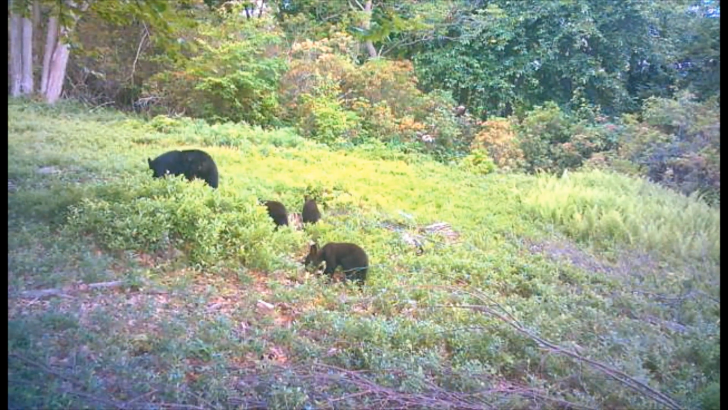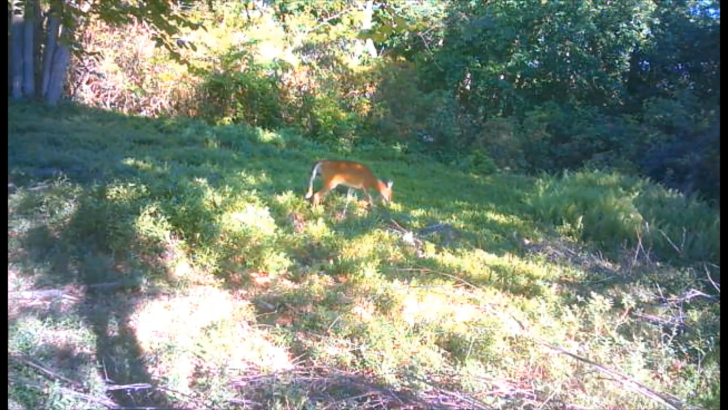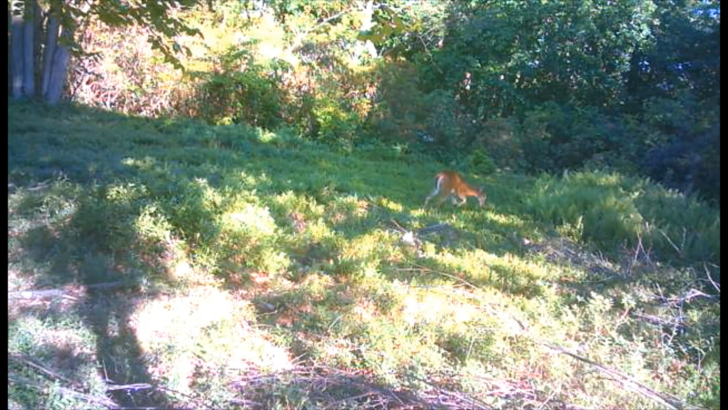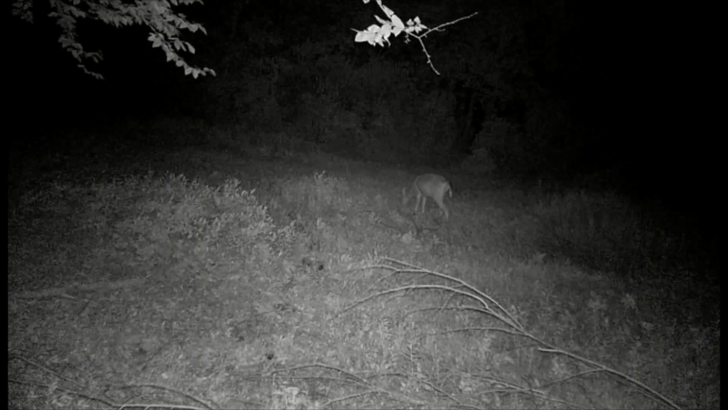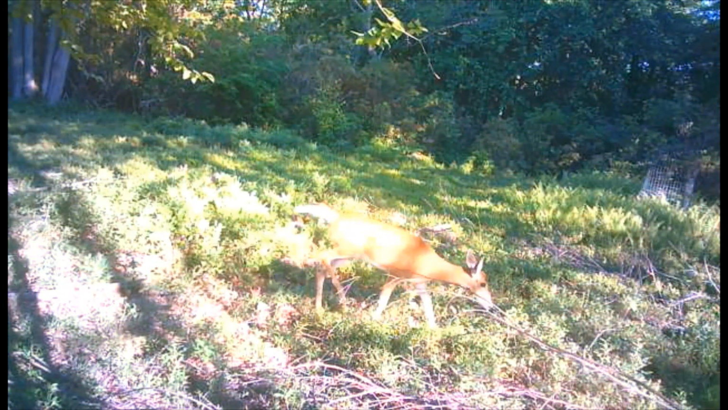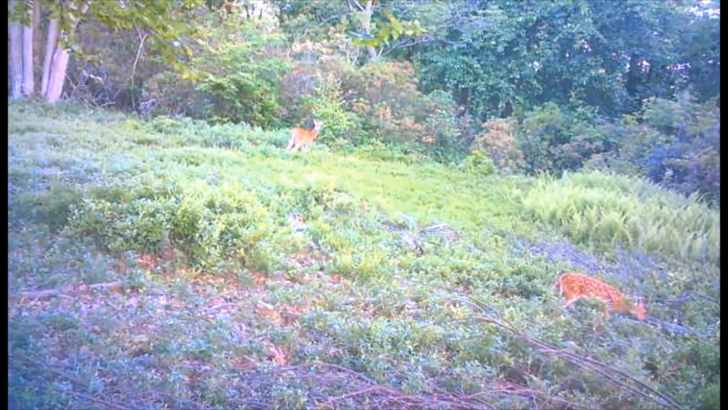Mama bear and 3 cubs come through, and that's the first bear I've had in about 1.5 years on camera, and got 4 at one time. Lumpy jaw on her fawn.